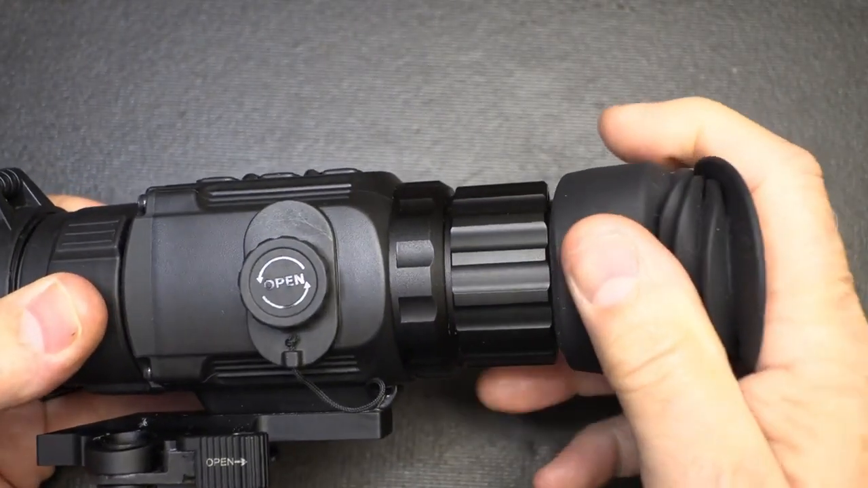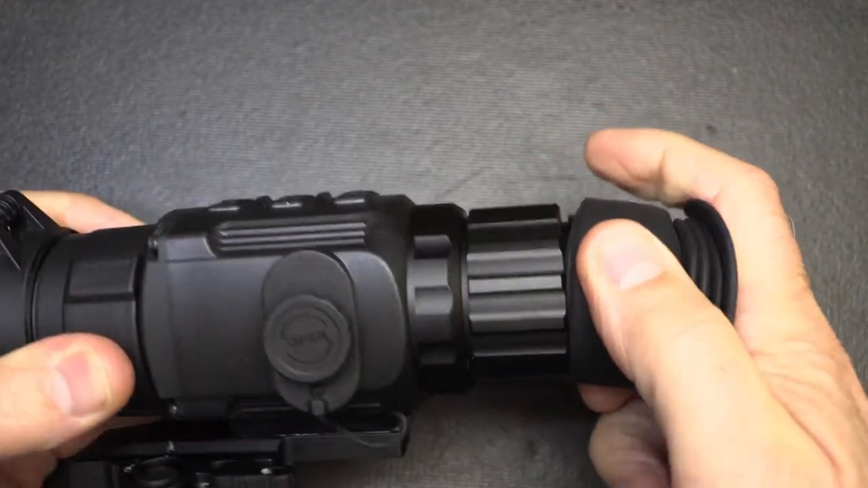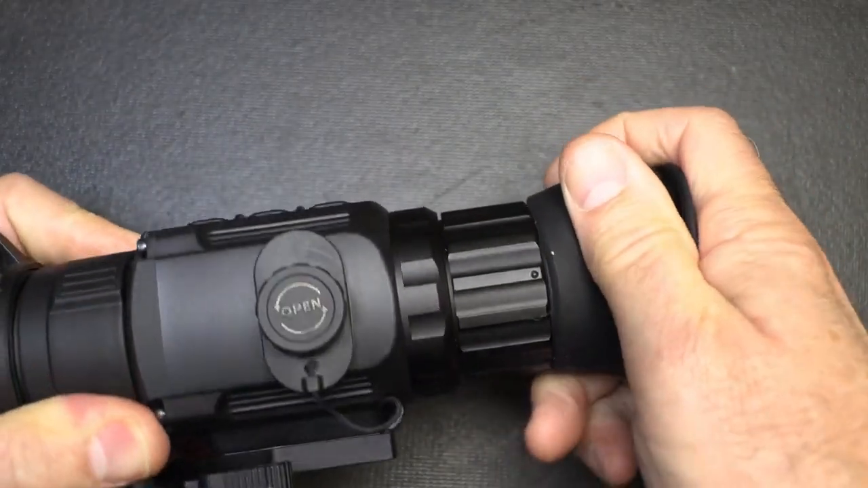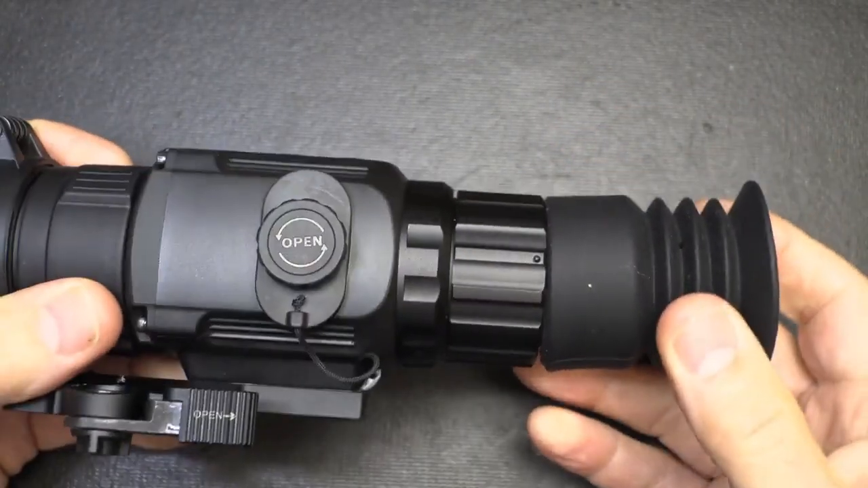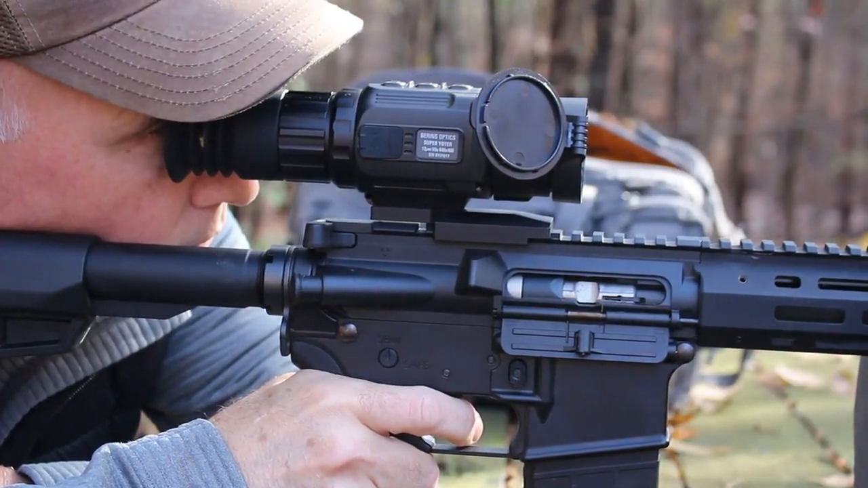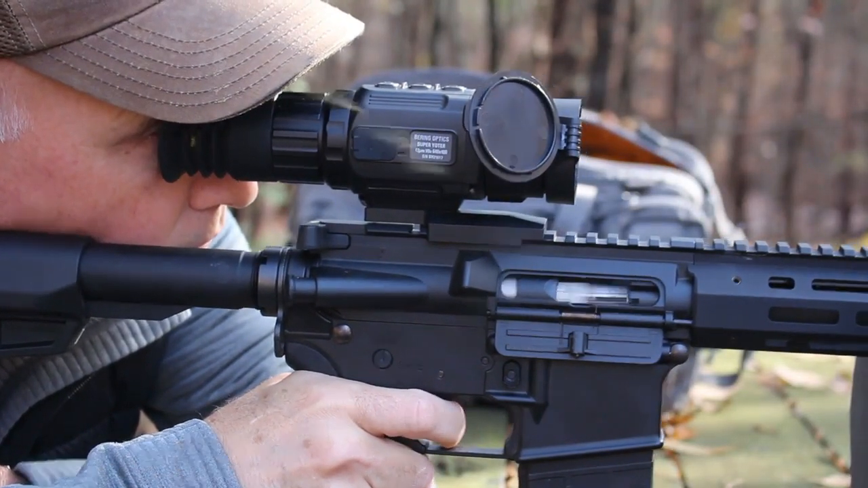In fact, on the PVS-14 you'd notice that I had pulled my eye cup off because when wearing a helmet mount it just kind of gets in the way. And so, let me get this back on. But one of the things about having this, especially on this kind of optic, is you place the scope up next to your eye because you want to get that full view.